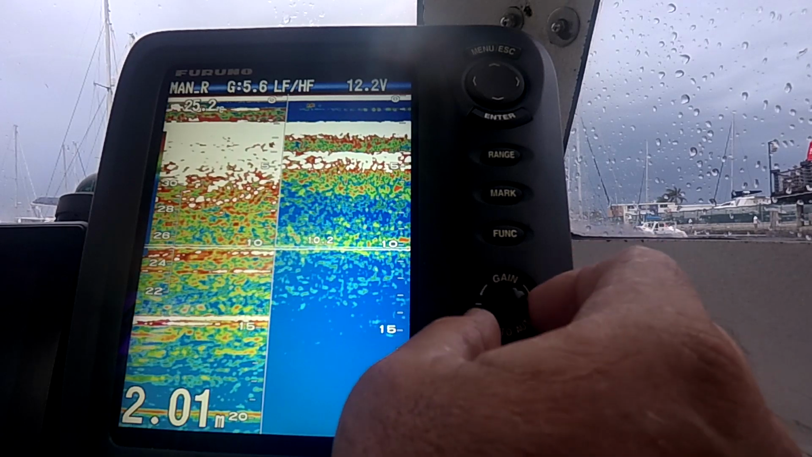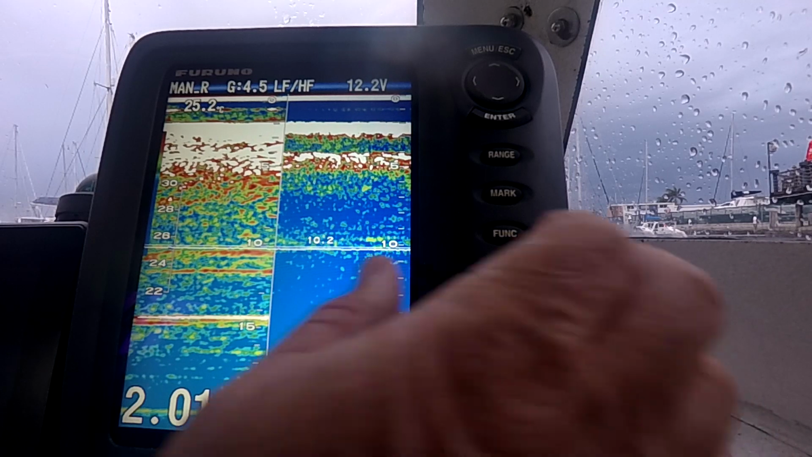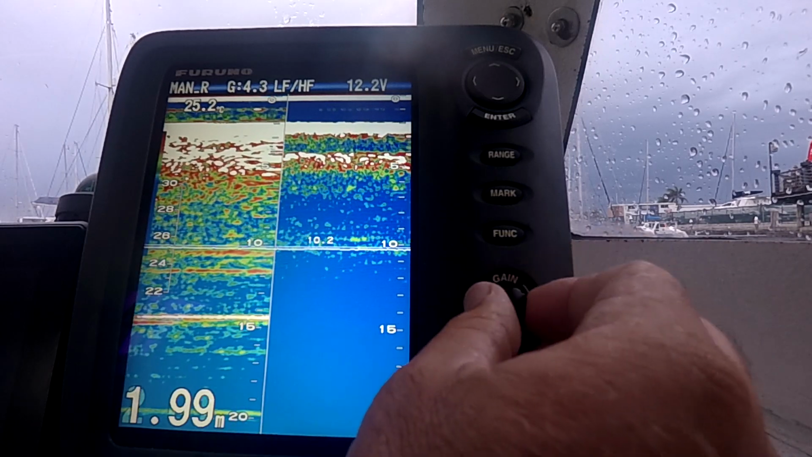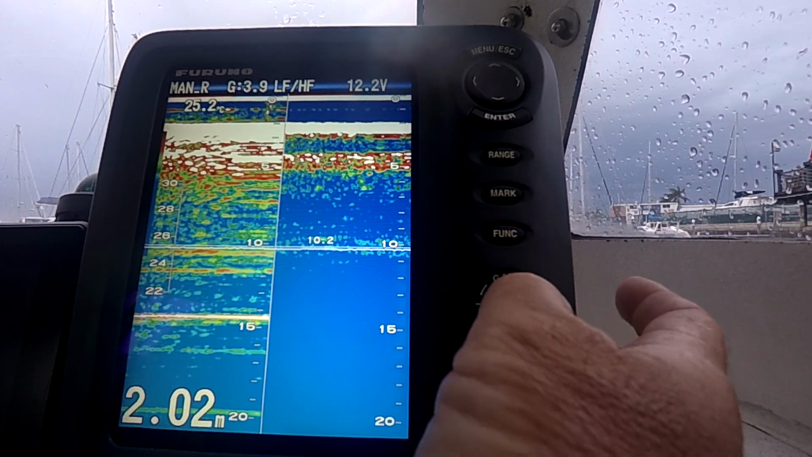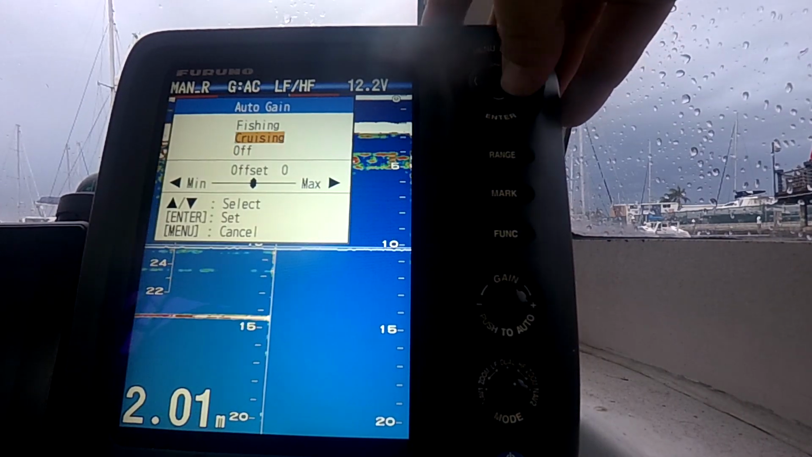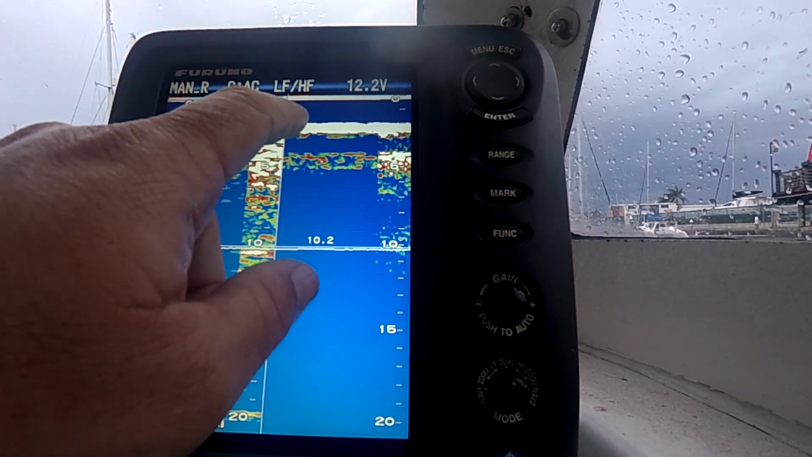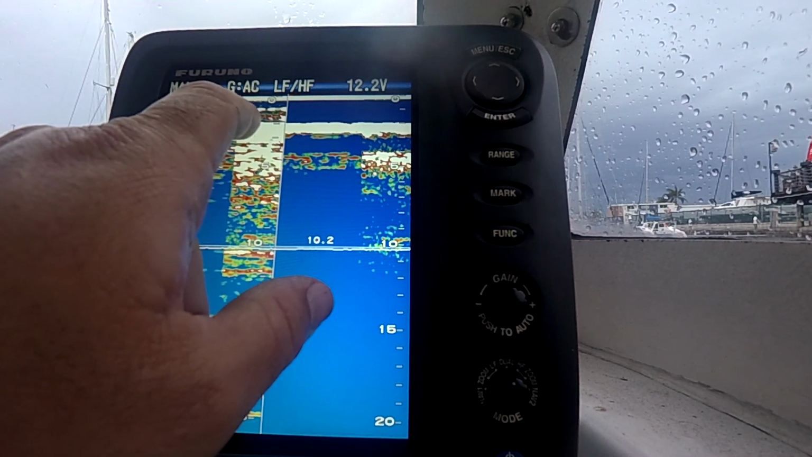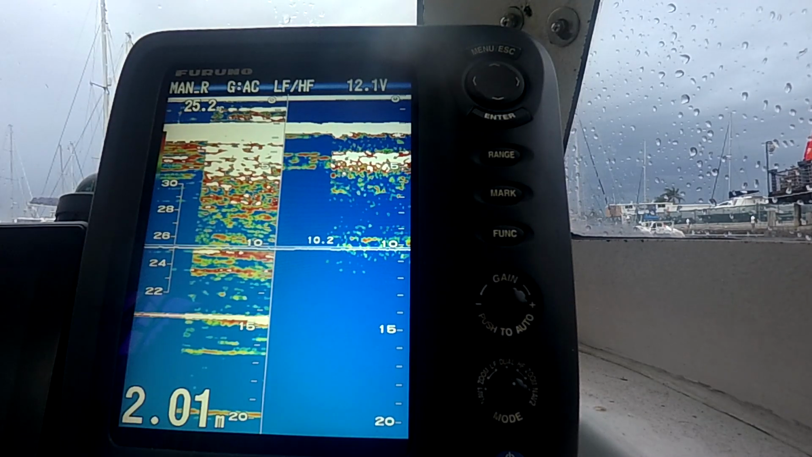But anyway, that's where you play with your manual range. Probably becomes important out on the shelf too. The shelf really tests your sounder's capabilities to get a good picture. So go back to auto cruising, hit enter. You can see it's cleaned up the LF side too, but it's marking a lot more brim than the HF side, so maybe there's some just off to my side.